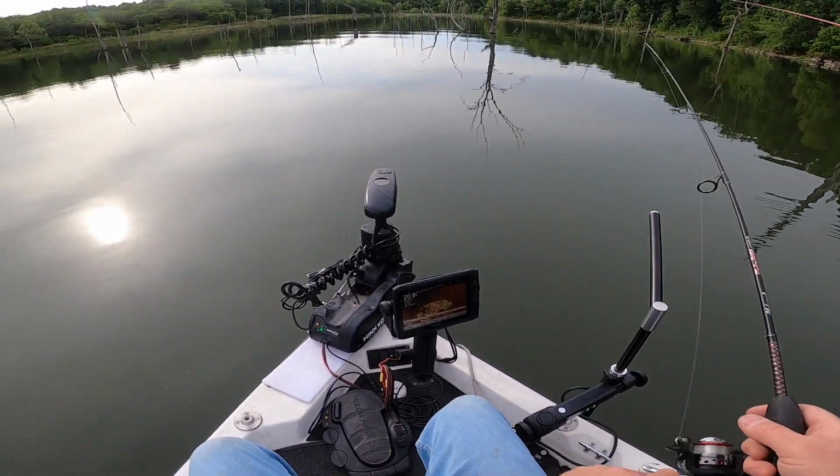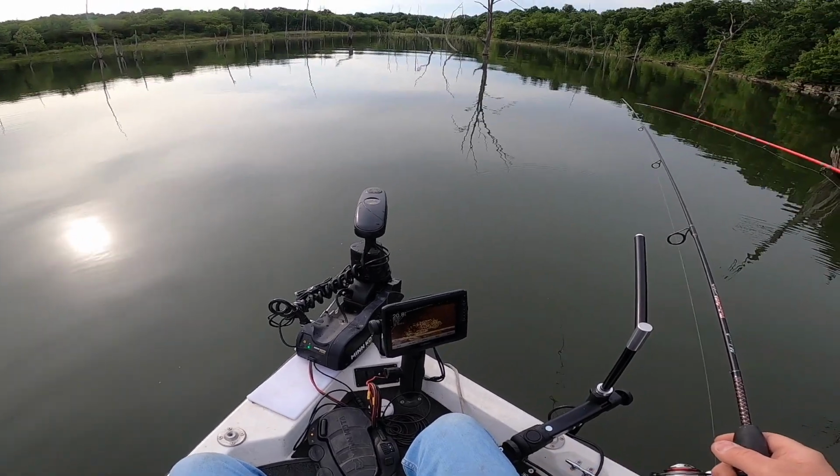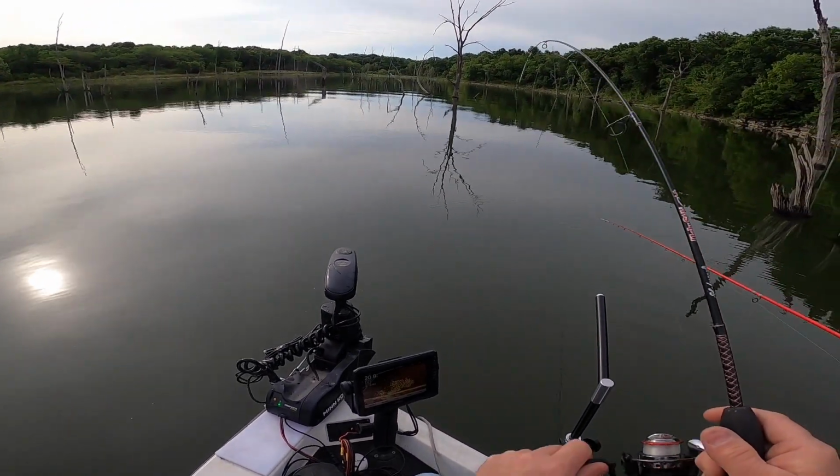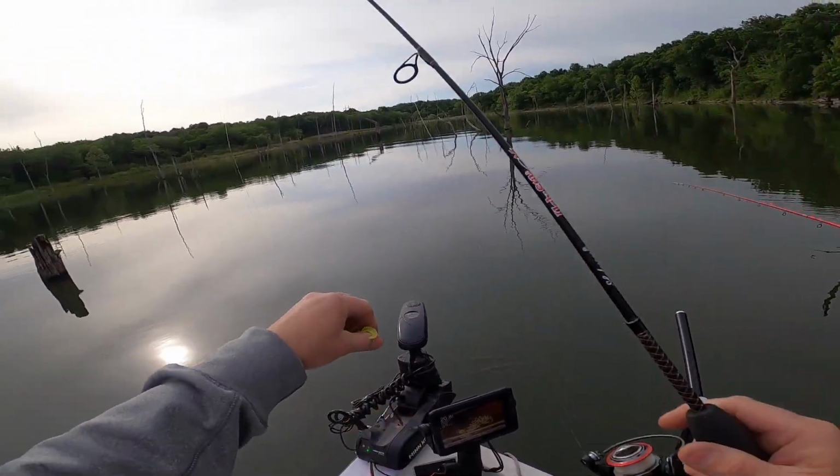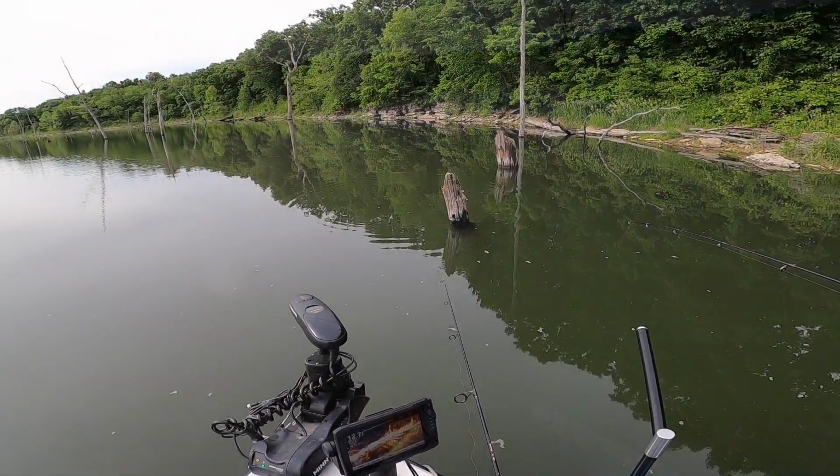That's mine going down right there. I see it. See it going into the school. I got one. I reeled right through that school of fish, and boom, I got a fish. See you reeling him up on the Livescope. Yeah. That was funny.